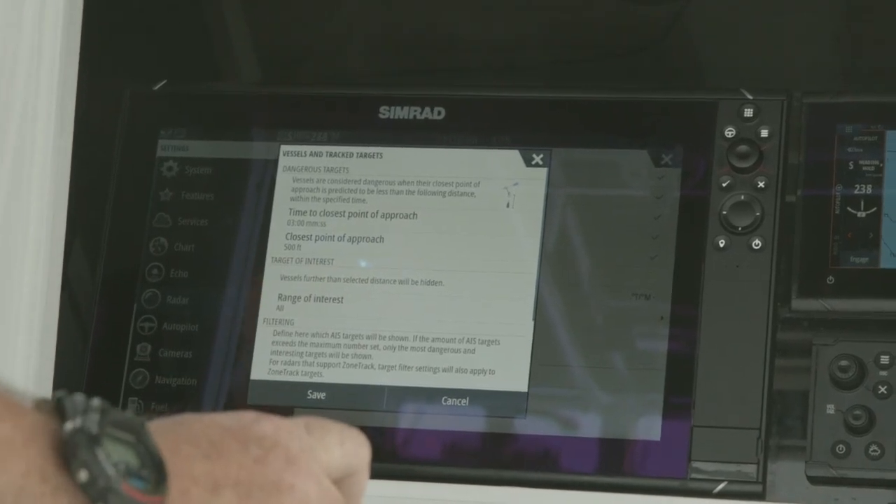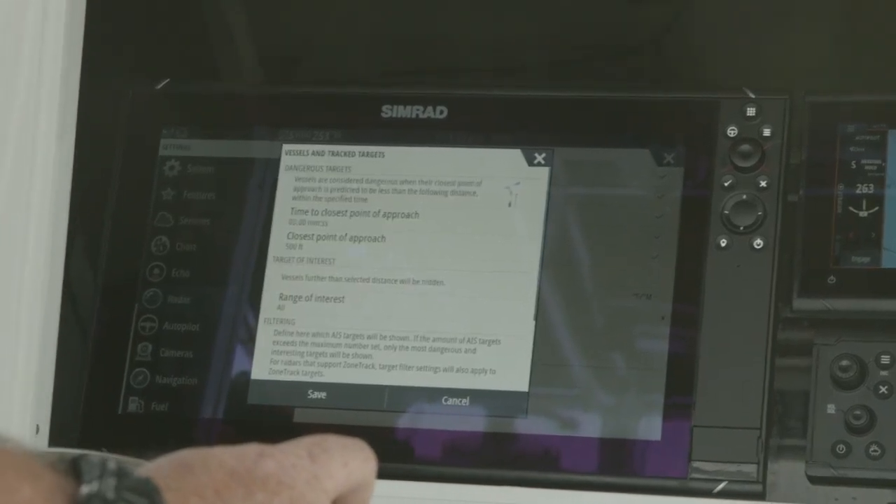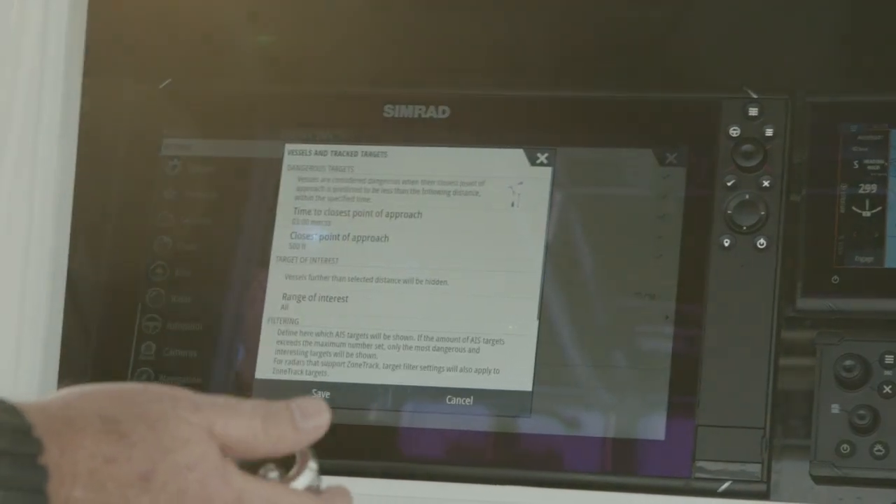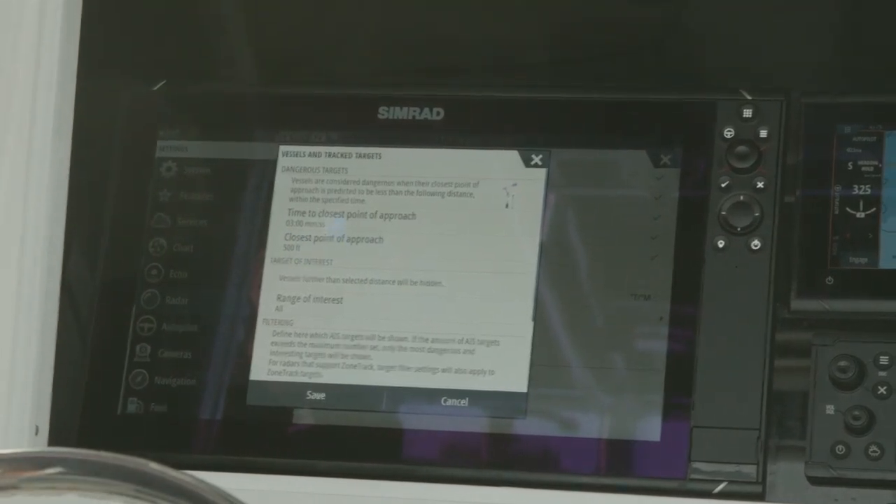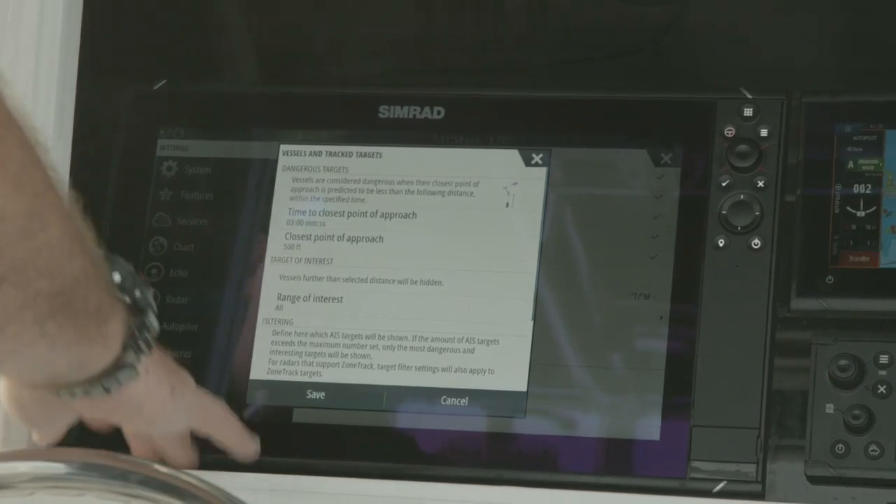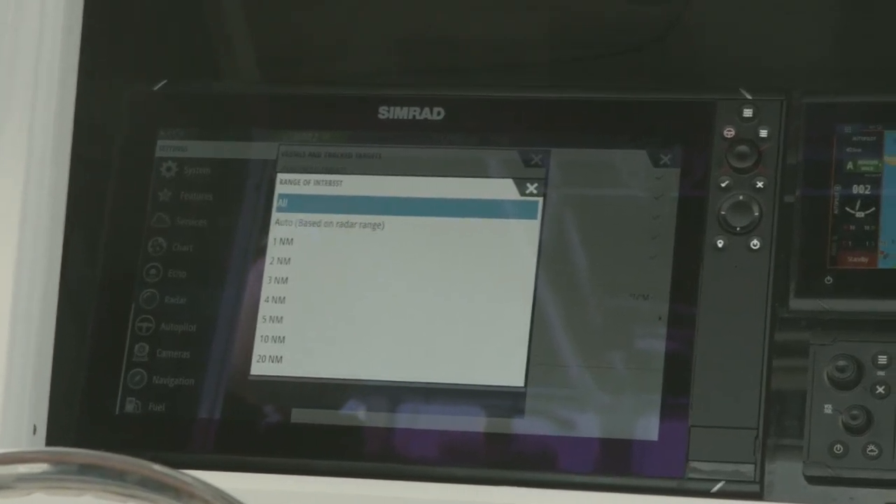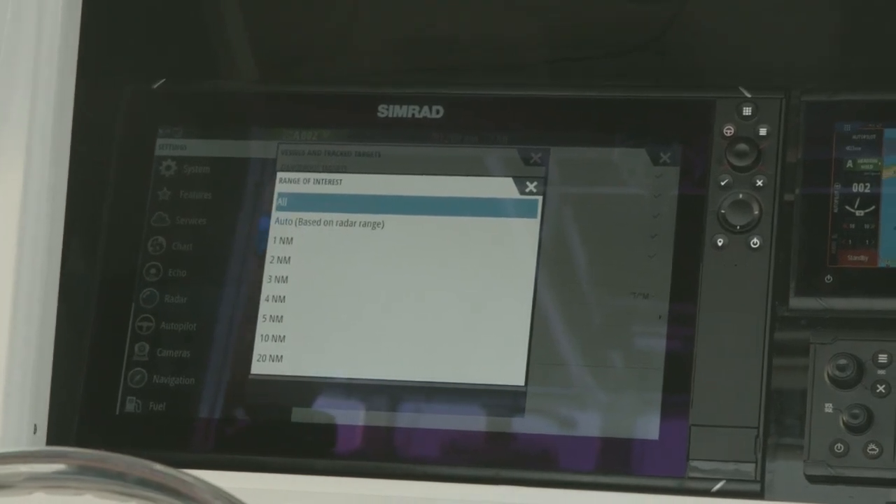Now you're going to set this up based on your vessel. Higher speed vessels, you're going to want to increase those times and those distances. Slower vessels, you can bring those down. The other thing I want to show you is range of interest. So range of interest is basically an AIS filter. So if we get into an area where we've got a lot of AIS targets that are just cluttering our screen, whether it's the chart or the radar screen, we have the ability to put in filtering.